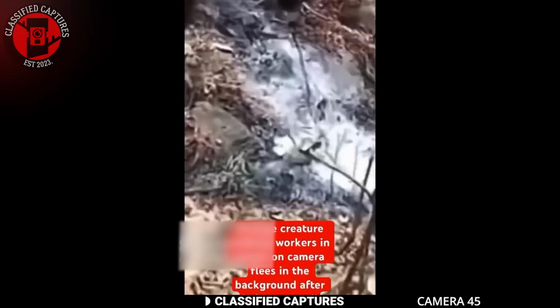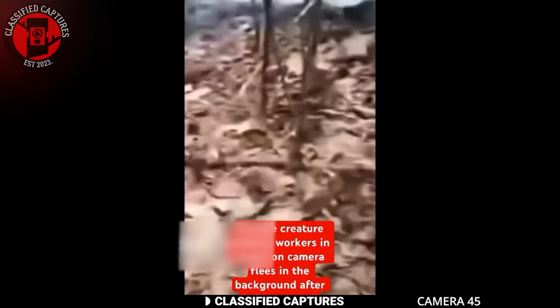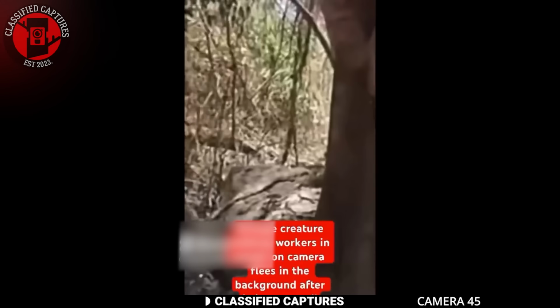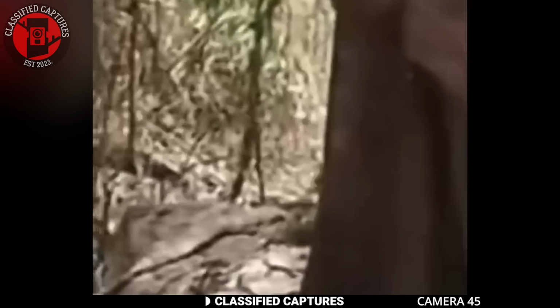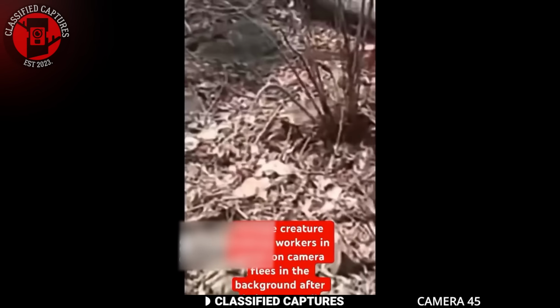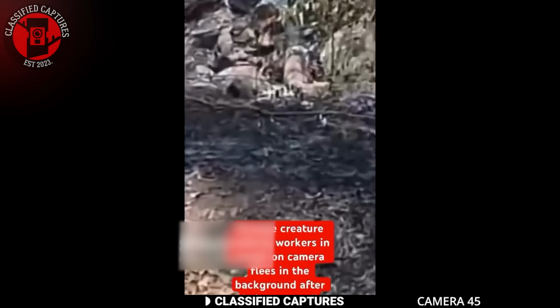Some suggest it's an animal known for its ability to stand on two legs, like a small primate or even a kangaroo rat. Others lean toward a more fantastical explanation, a fairy tale creature like a goblin or a forest sprite. Given the short clip, it's hard to tell, but what do you think this mysterious miniature bipedal creature with large ears could be? Let us know in the comments.